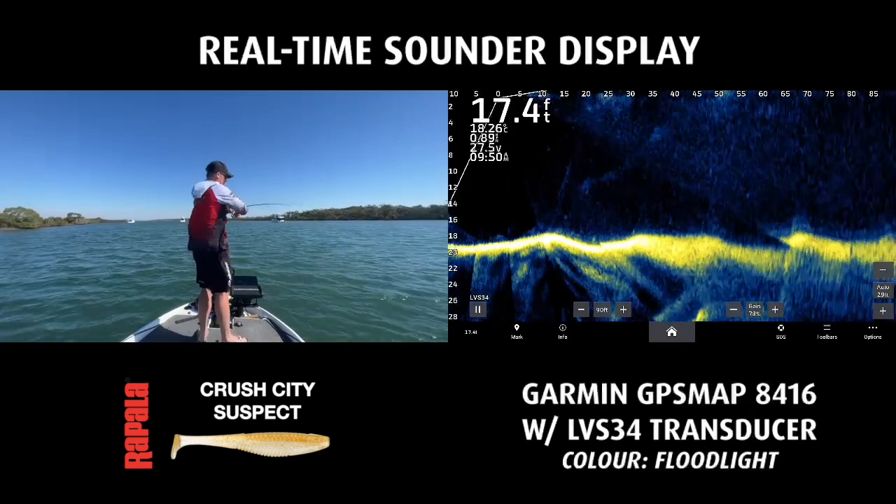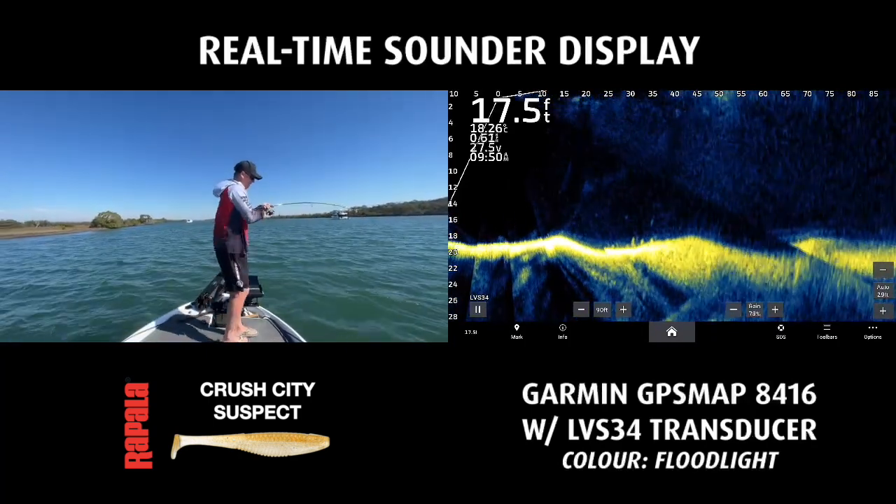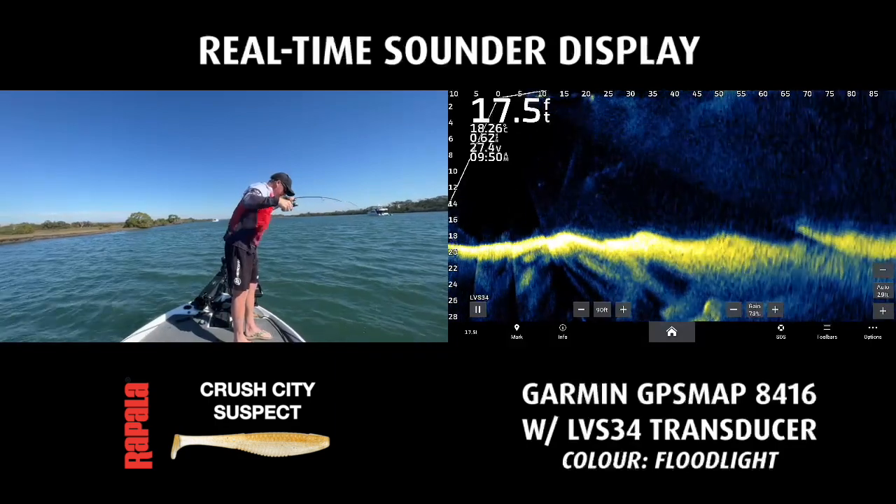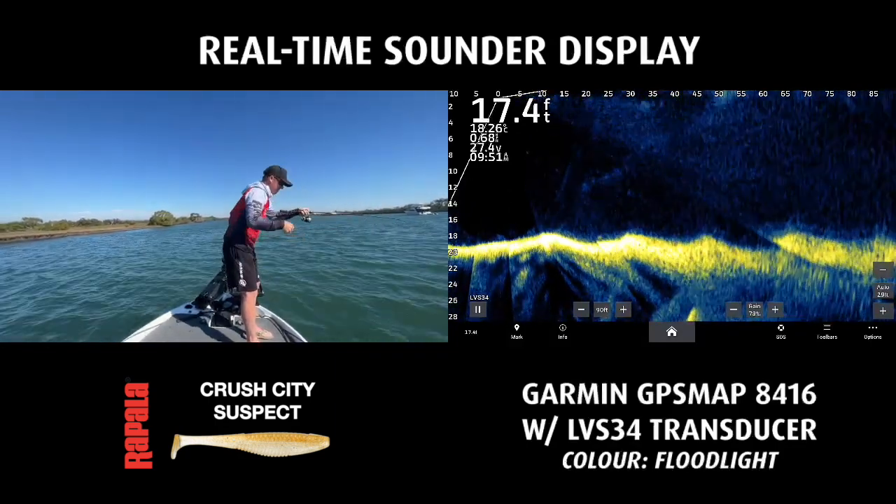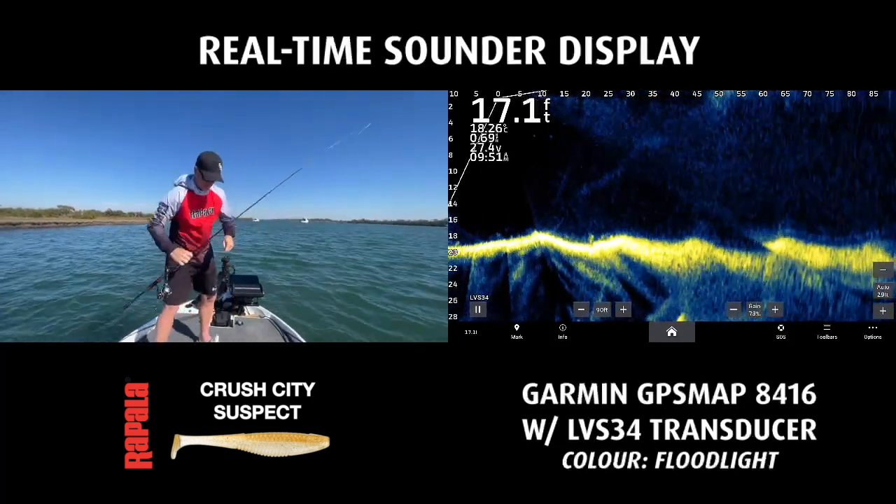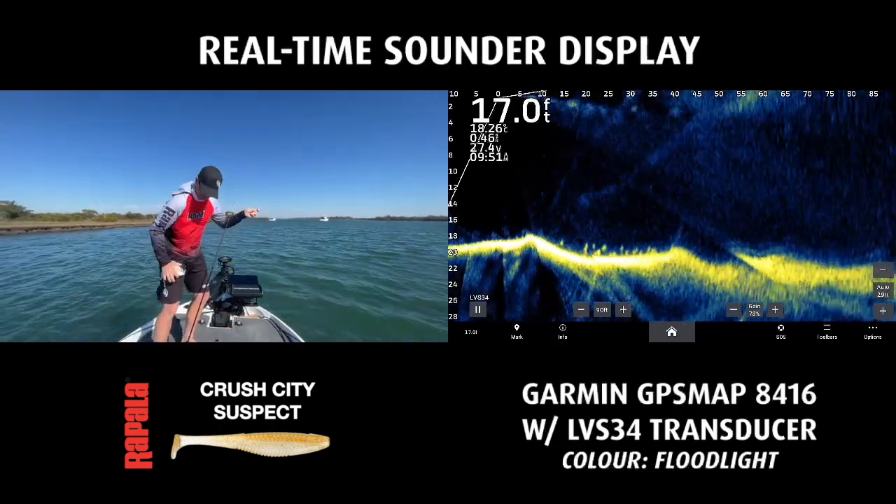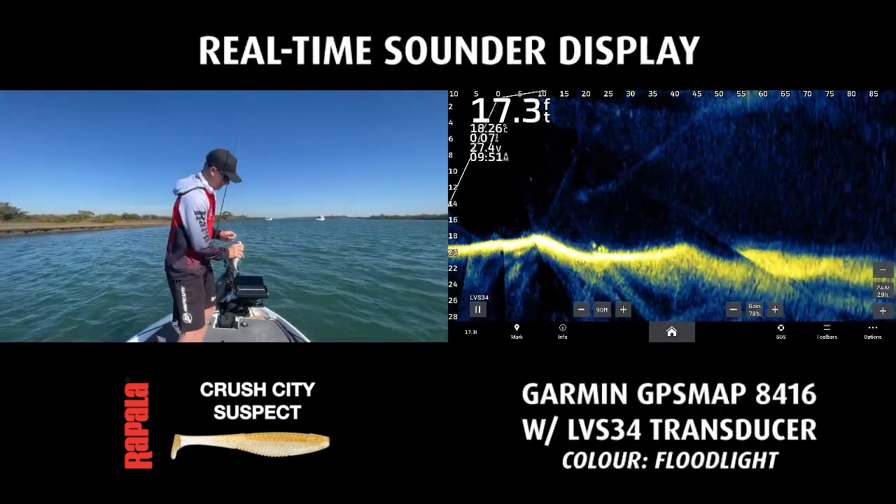Definitely got some pull. Got to be a flat. I haven't felt any head shakes at all. There's a bream. Is it a little bream? Geez, that fought hard. He's a post-spawn skinny one. Don't know if he's going to upgrade anything. I don't think so. Smashing the suspect.